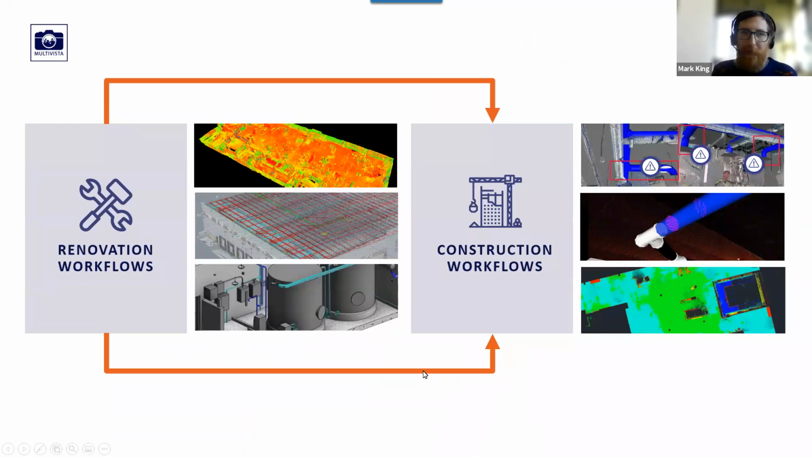In terms of workflows, I'll go into a little bit more detail when I get to the CAD and BIM side of things. But really, we have two main parts, and that's firstly the renovation workflow. We do a lot of work with architects, developers, and asset owners that want to renovate their facilities, whether that's a residential property, a commercial property, or a university campus.